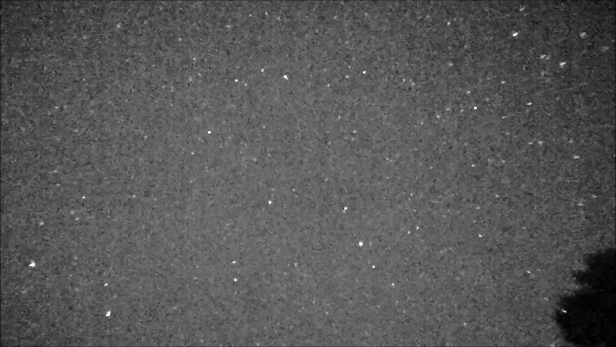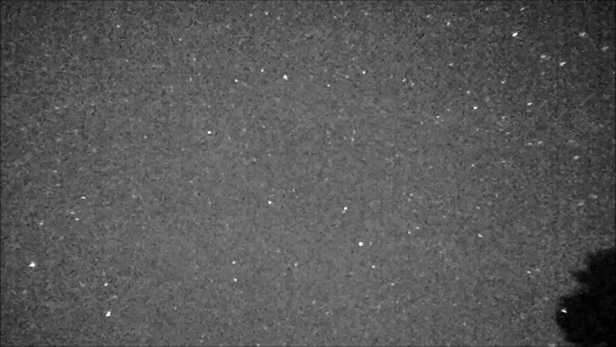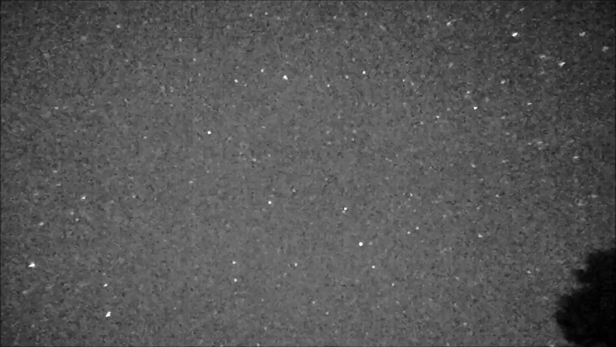These little dots, they're not drones. I mean, who would fly all these drones at 11 o'clock at night? There's another one going from left to right. Most of them seem to be coming from left to right. They seem to be going from a lower right to an upper right.